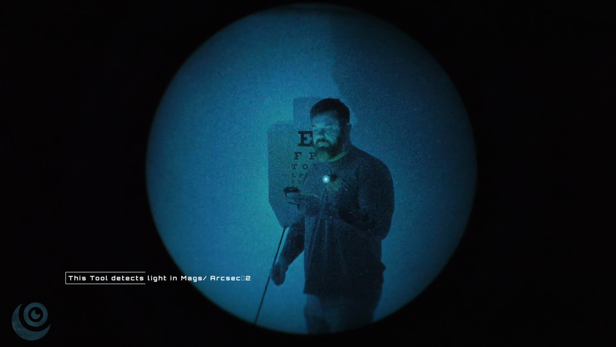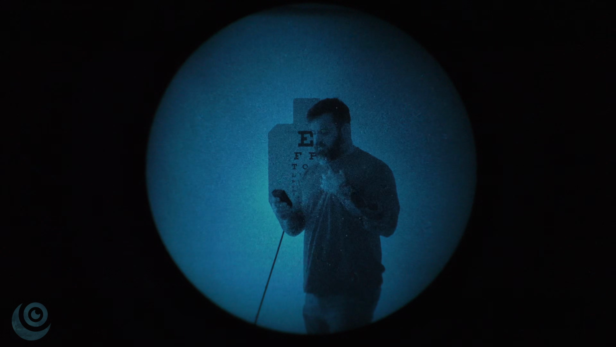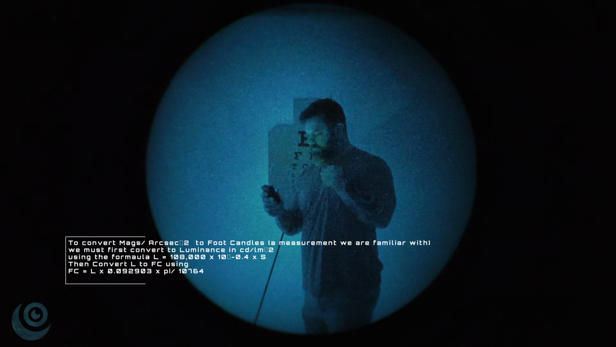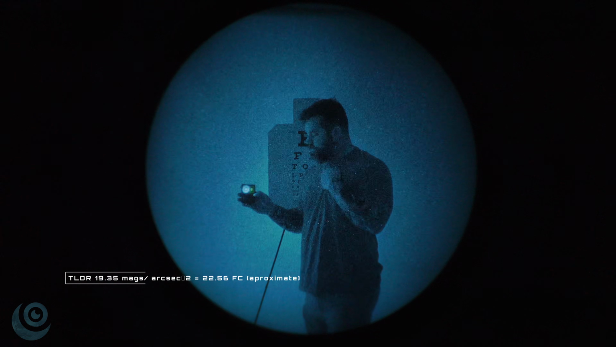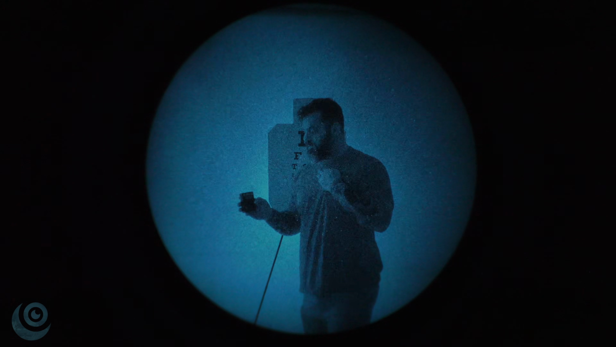Do this on camera. I'm using a light meter to check the illumination in here. Let me cover this up. Getting a reading of 19.35. We'll convert that to a metric that means something to you.